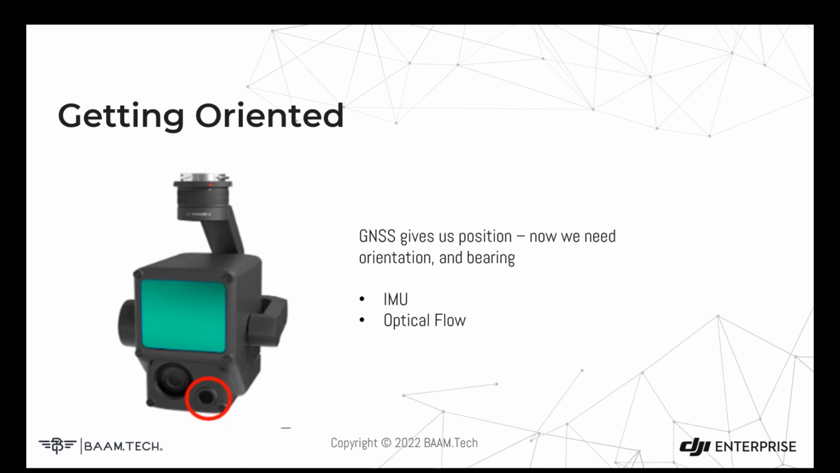We traditionally used what's called a FOG IMU, which had mechanical gyroscopes in it. They're more expensive to manufacture than the MEMS IMUs. But using these systems, the optical flow and the IMU, we're able to pretty precisely understand our orientation in space.